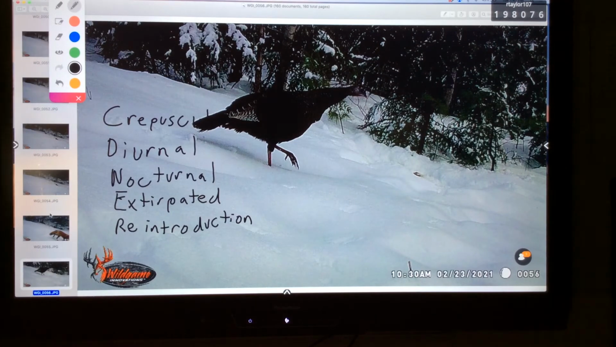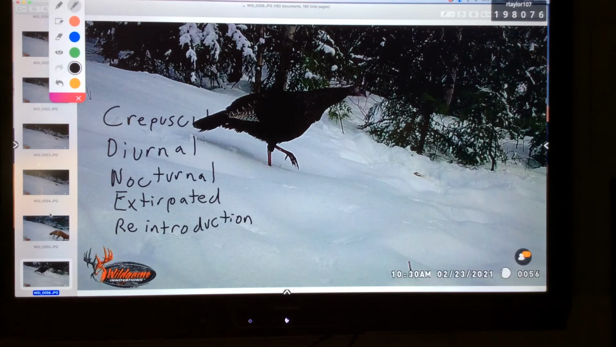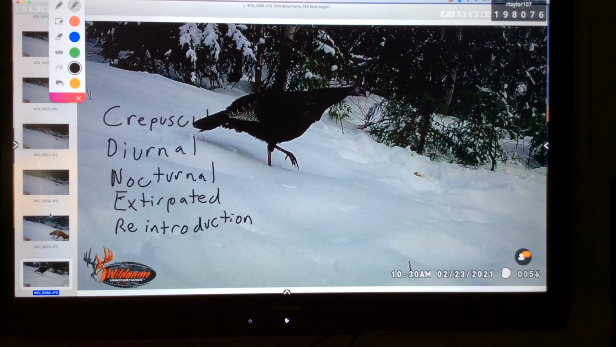So this is most likely female. We call the males that are smaller jakes, and the ones that are bigger toms. But this is a female hen. And the turkey is obviously diurnal right now because we see it out in the middle of the day walking along. At night, turkeys like to fly up into a tree and roost, and that's where they sleep. So sleeping at night makes them diurnal, active during the day.